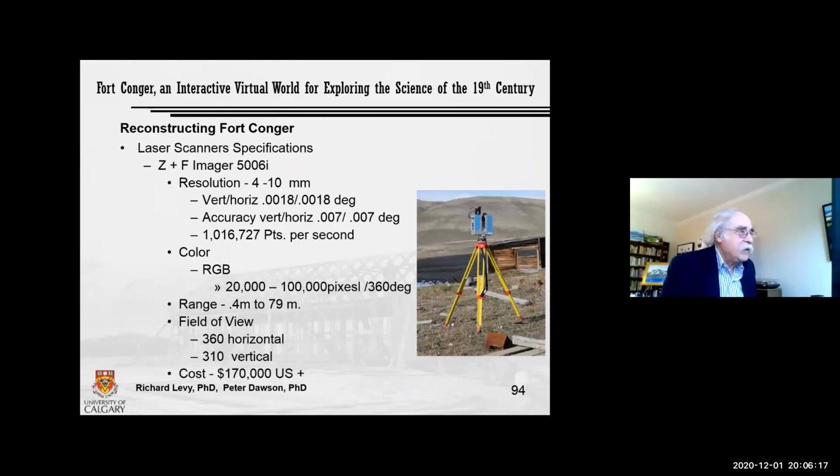We used, this is a scanner we used and people can read about it later, but it's a very good scanner, the Z+. I won't talk about it.